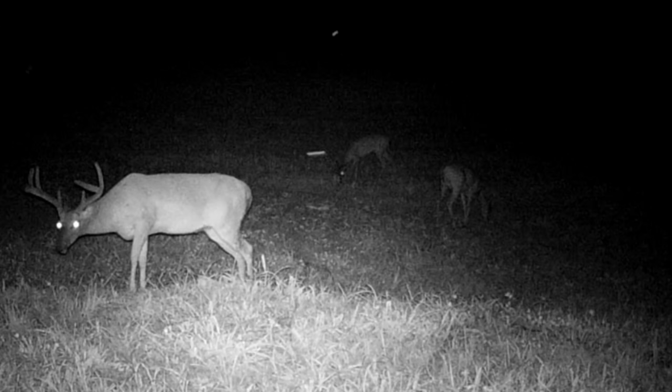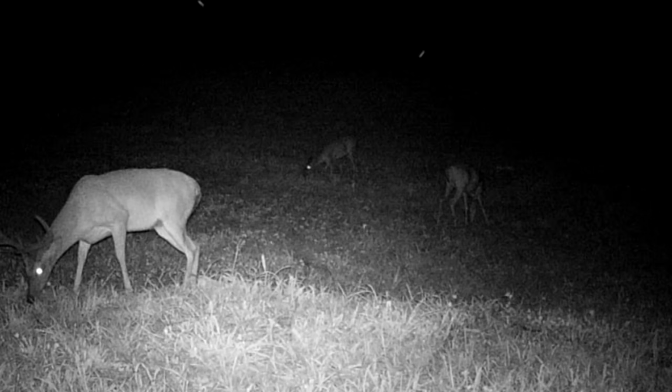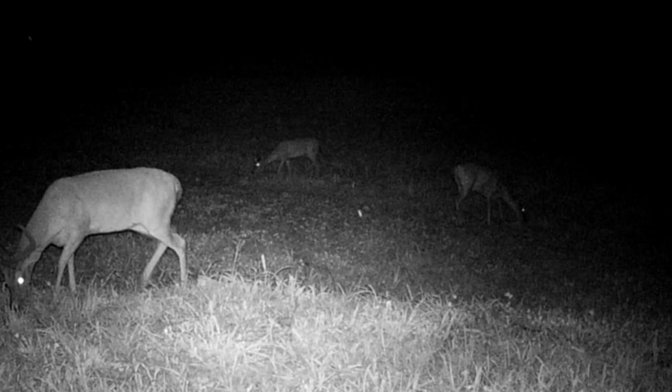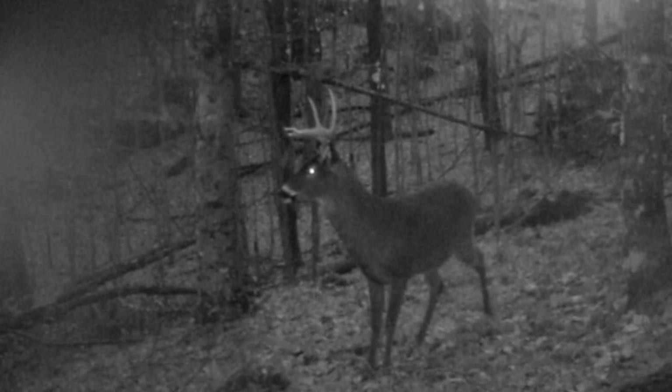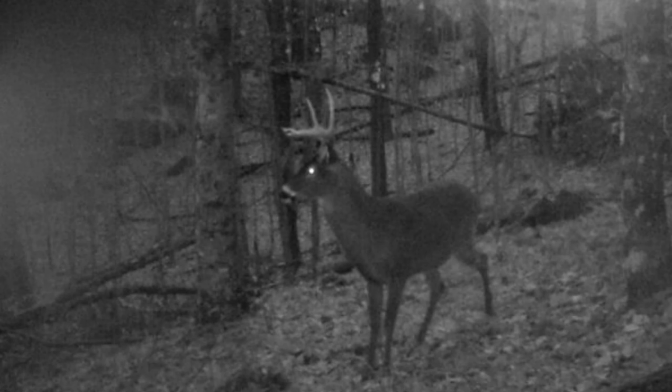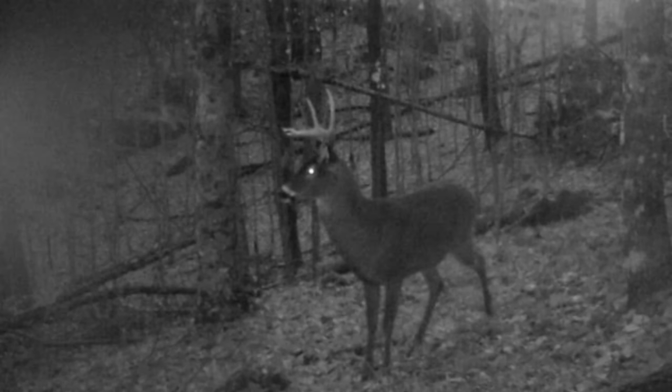Out in the old cow pastures, fields. Just a glimpse of one big one here in the camera. Sometimes there's a king of the woods, I call this one. They dominate.